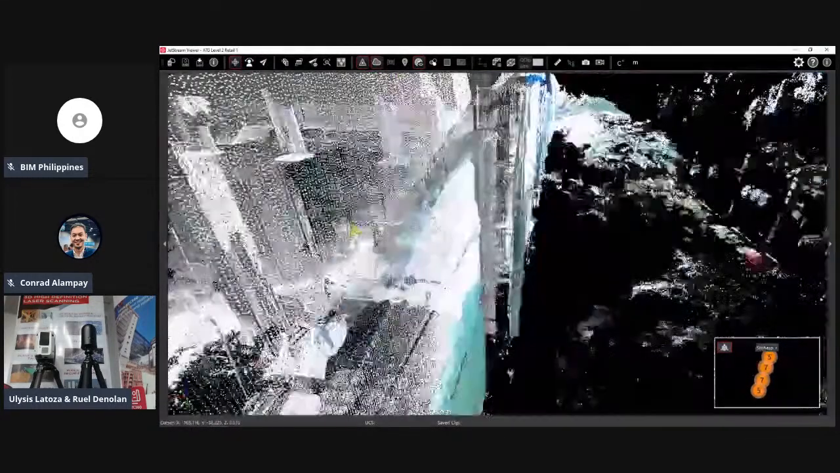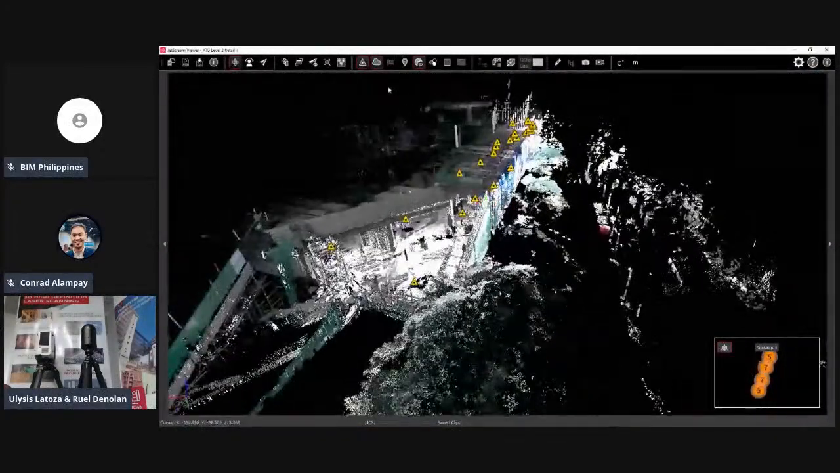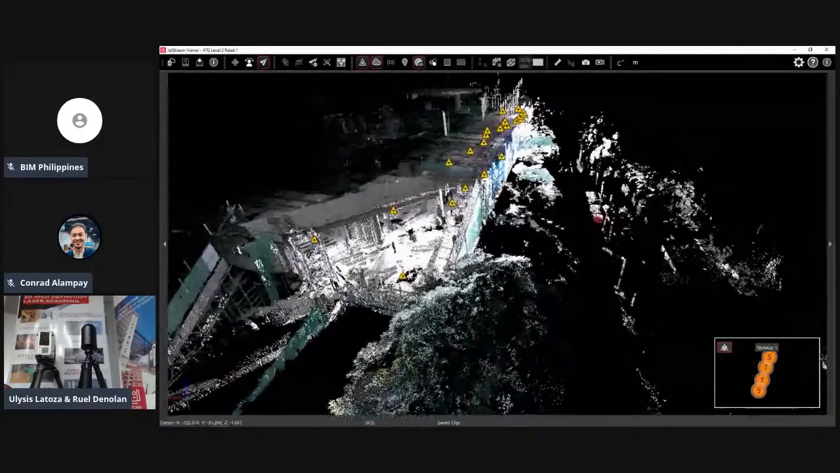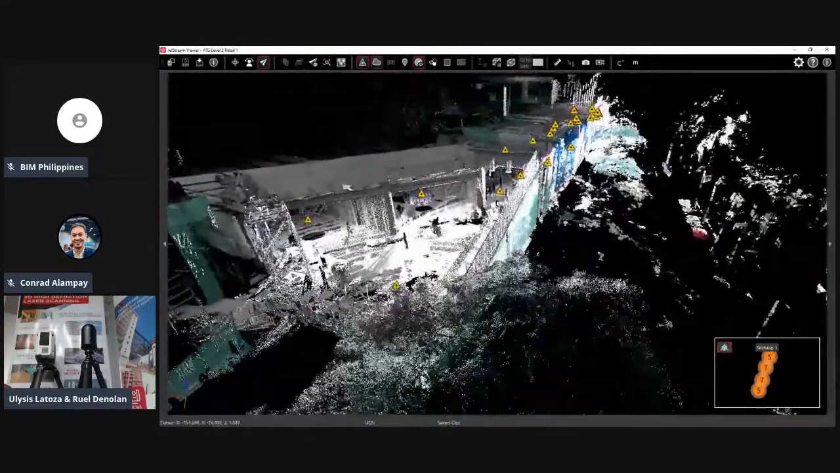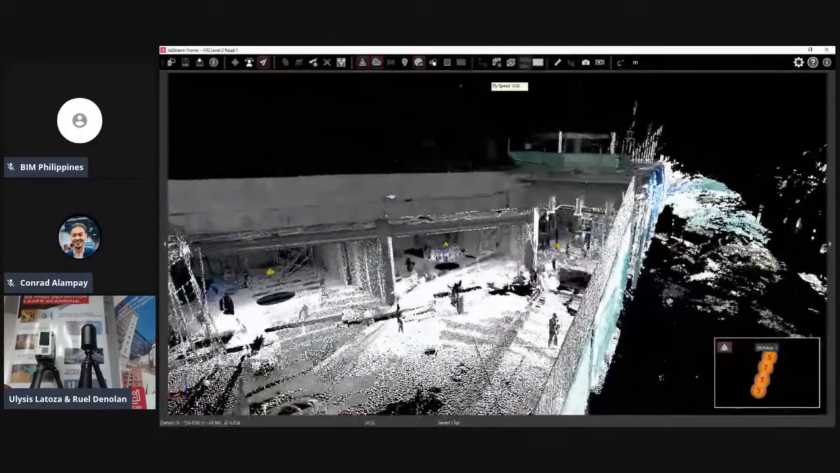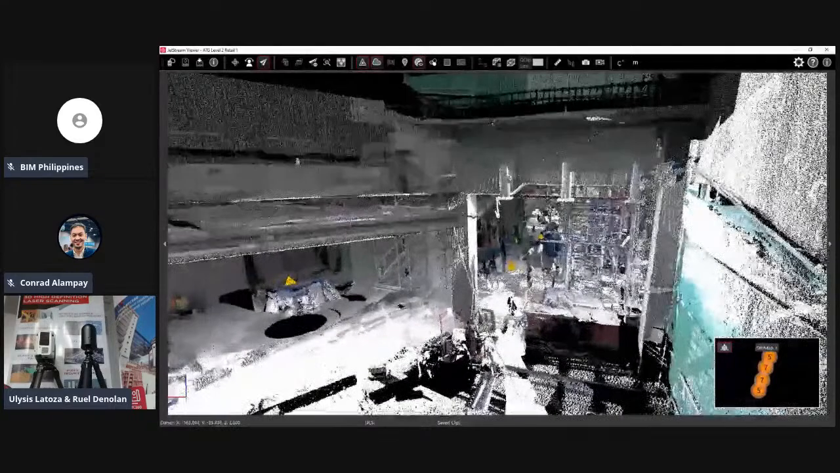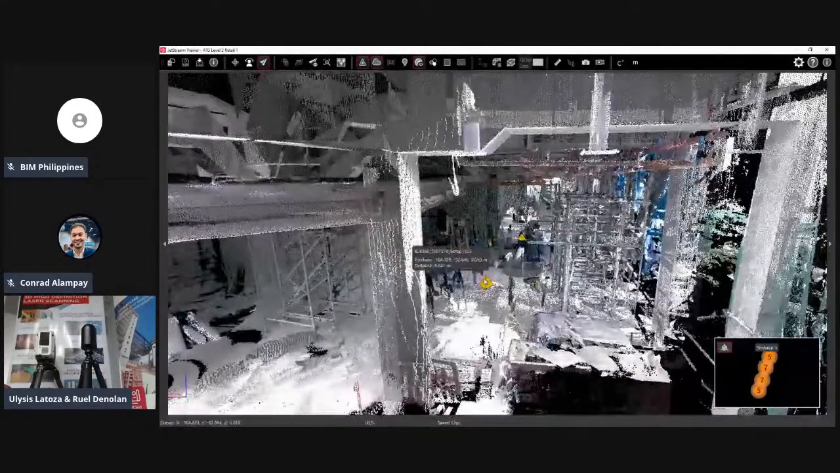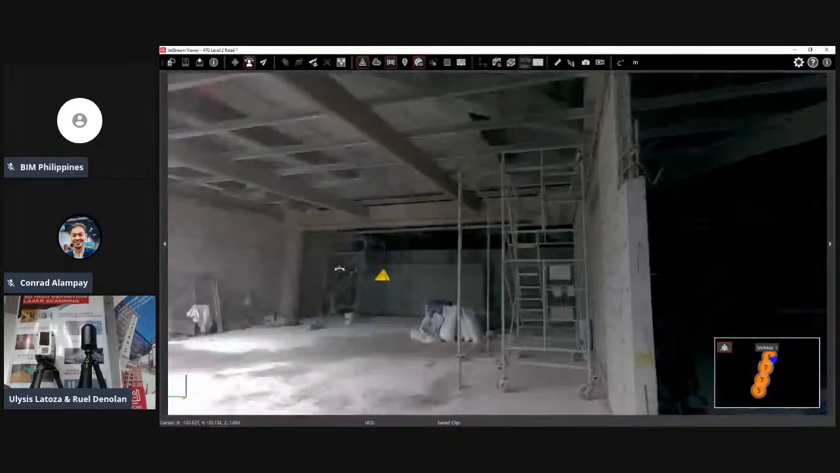You can view it in 3D. You can also do a fly-through, like an animation, as if you're using a drone. With this you can already see a lot of information throughout the building.